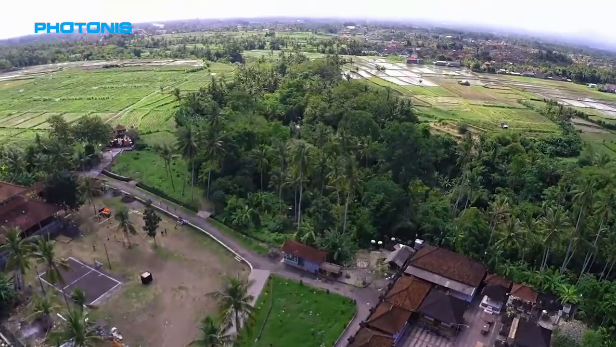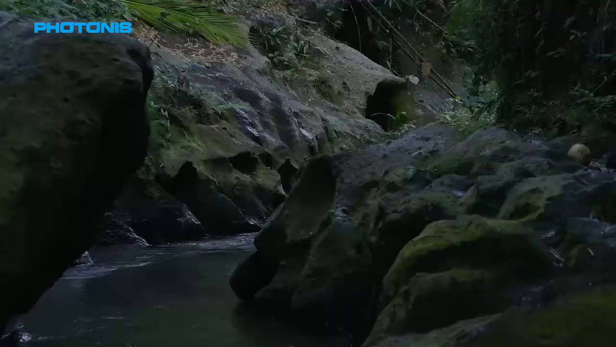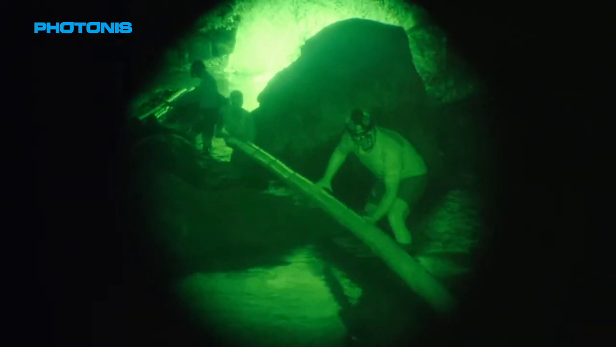The next challenge takes our athletes deep into a jagged canyon running through the island. Here, each team will have to transport 3 large bamboo poles along the rocky riverbed. When we started the game, we had some bamboo sticks with us and we had to go through the river. Then we went to an open place in the water.